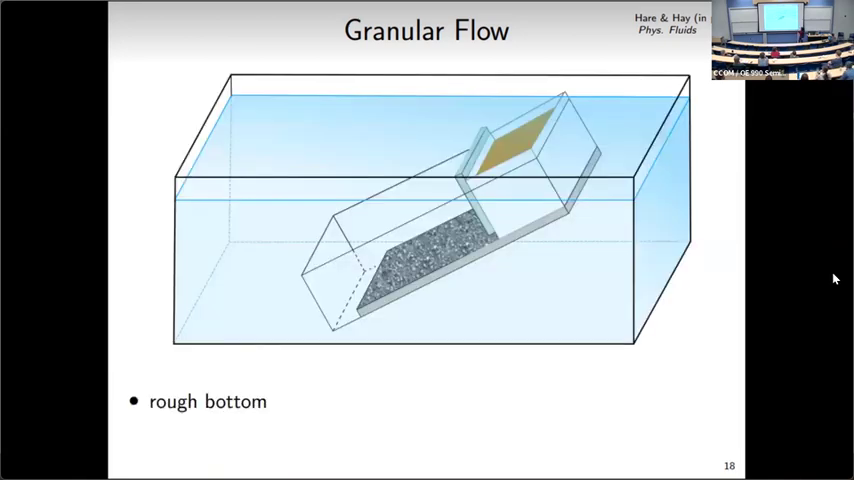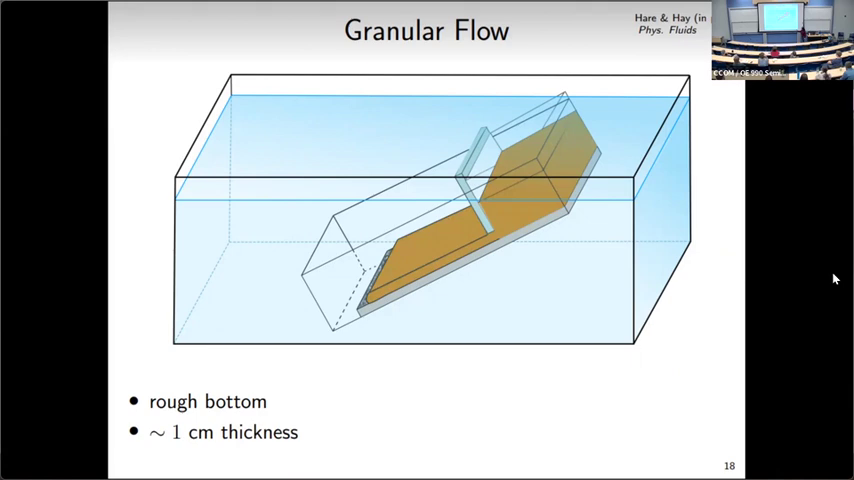Here's our setup. I have a chute that's submerged in a much larger tank of water. It's 60 centimeters long, 15 centimeters wide, and the bottom of the chute is made rough. At the upslope portion, there's a cofferdam, with a gate to hold it in place, and I pour the sediment into this cofferdam. I'm going to be showing results from coarse sand and from glass beads. The cofferdam is removed, and the sediment flows along the bottom in a somewhat nice layer with a thickness of only about 1 centimeter. So we're really looking at very small scale stuff here.